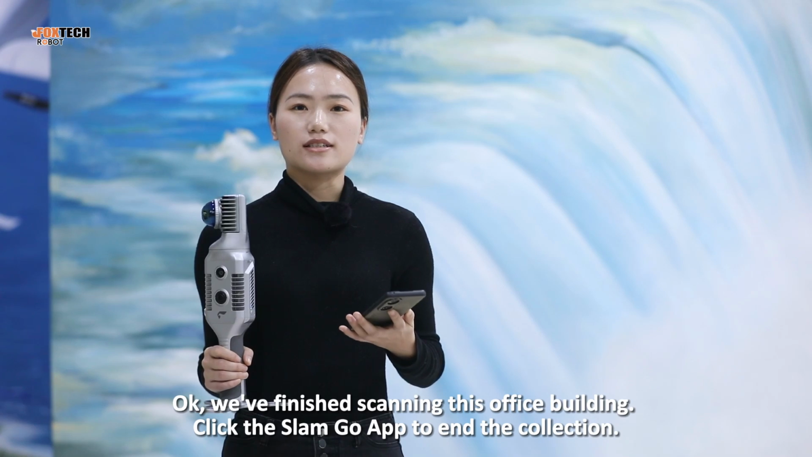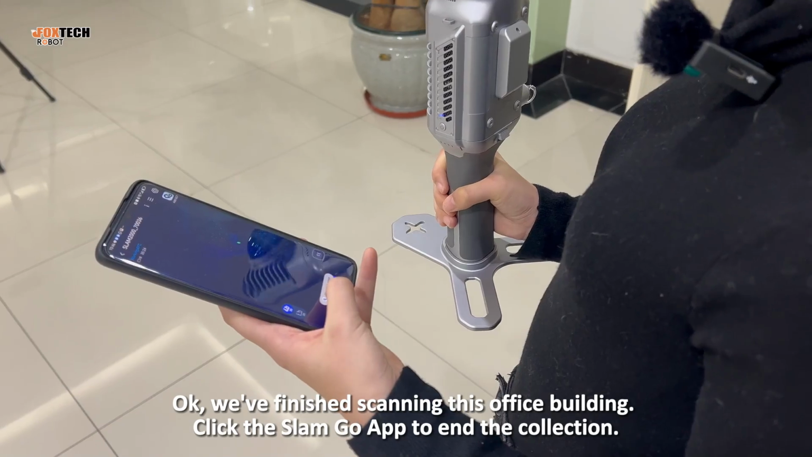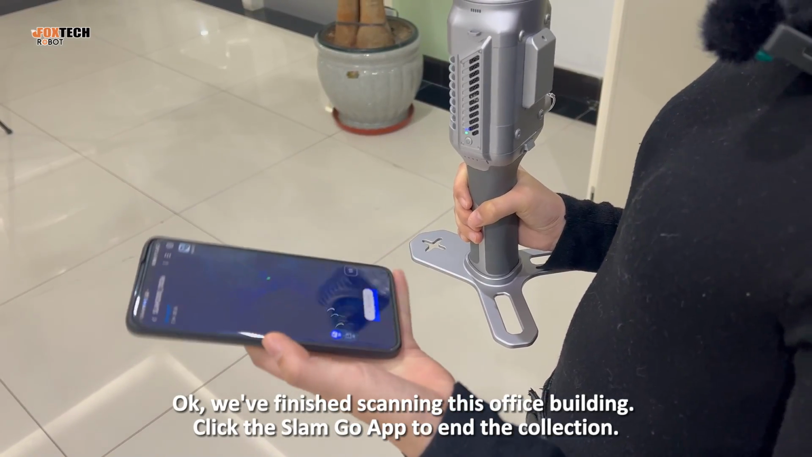Okay, we'll finish the scanning of this office building. Click the SLAM2000 app to end the collection.